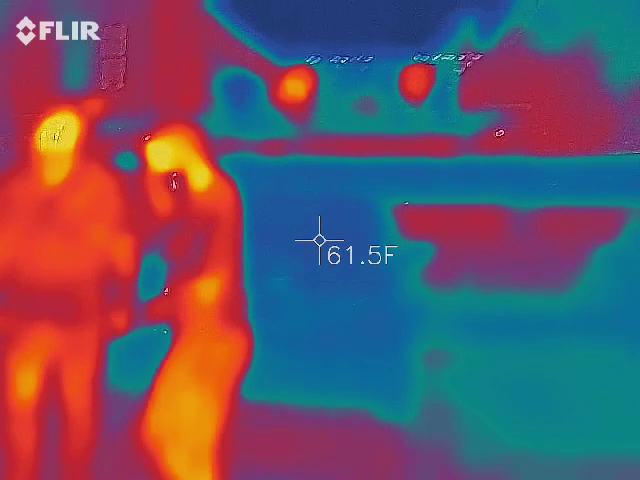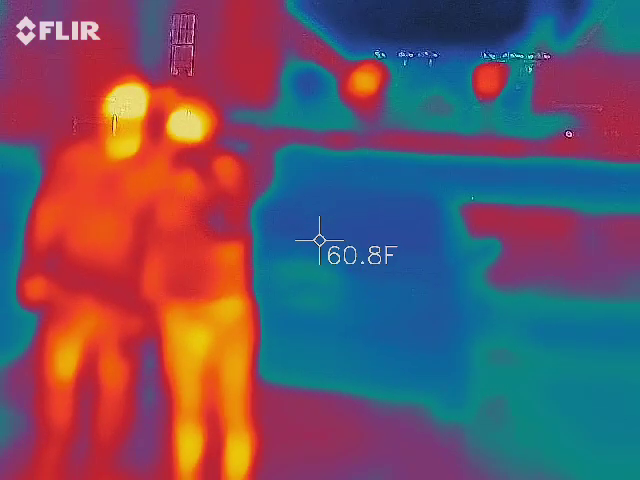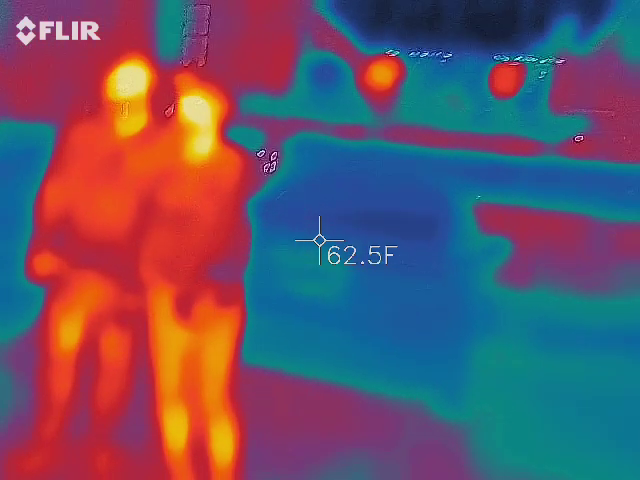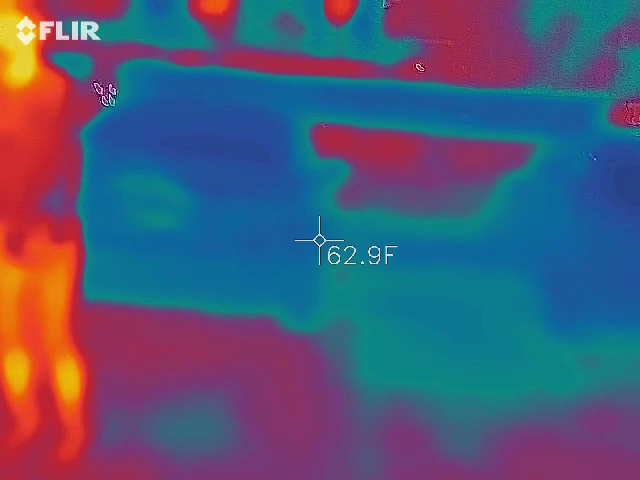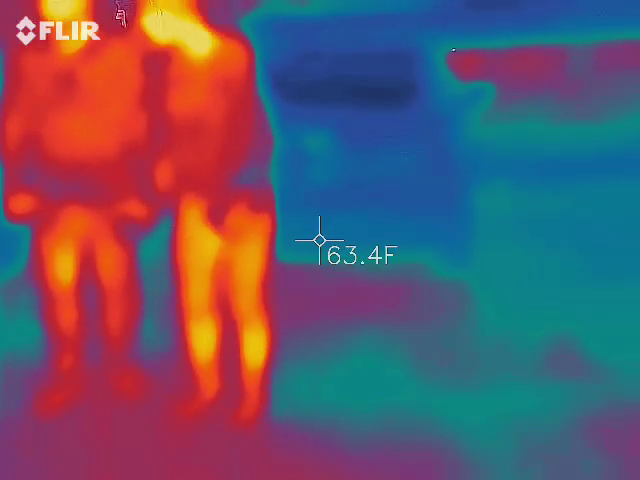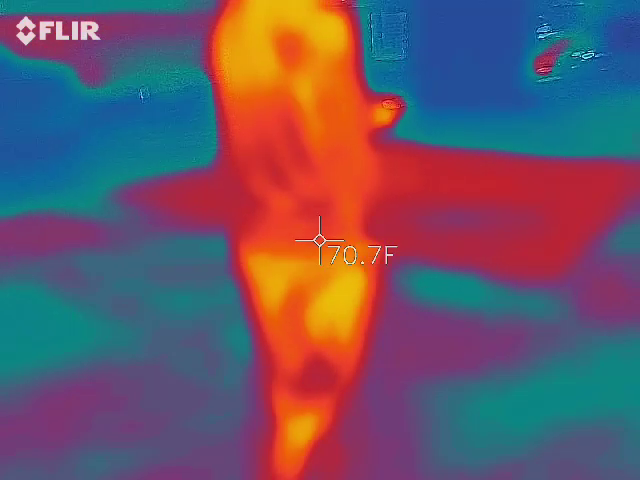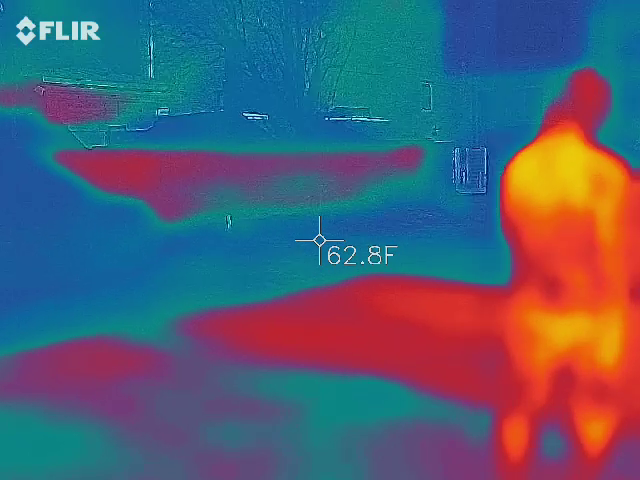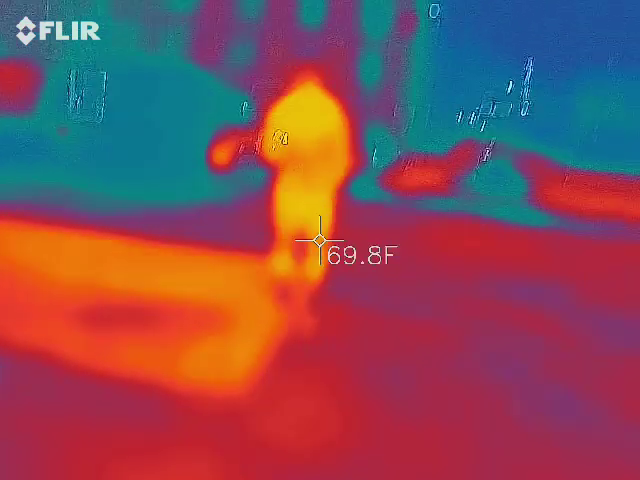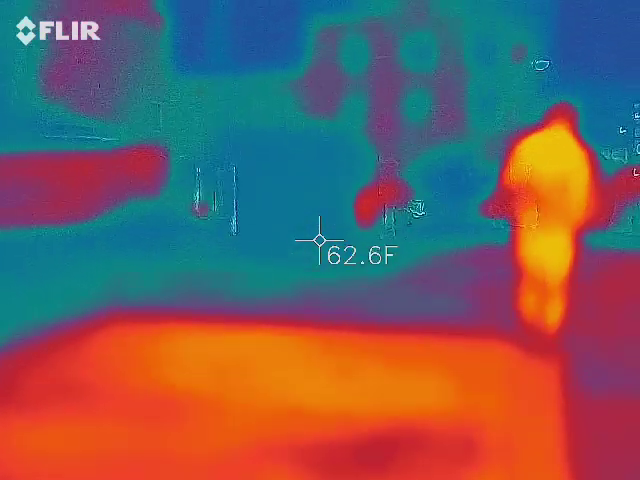If this isn't spiking, that's where I feel like I need to reset it. It just might be a little too sensitive. Obviously, if I get this spike here and this is spiking at the same time, that is almost like my double indicator. I can reset it and recalibrate.